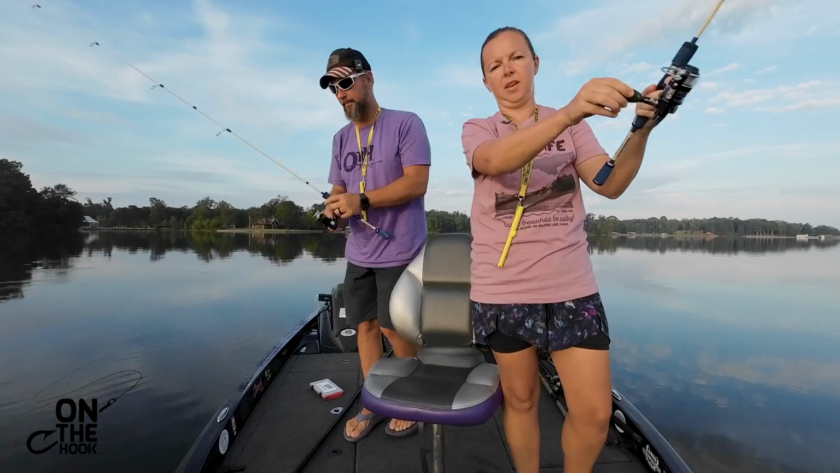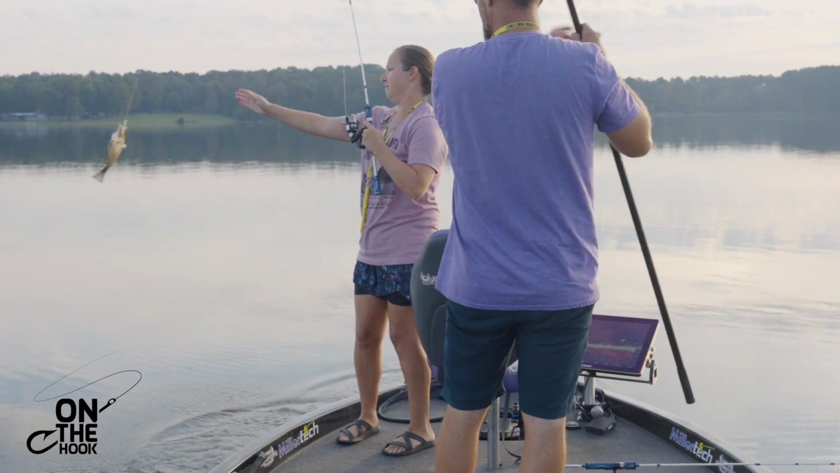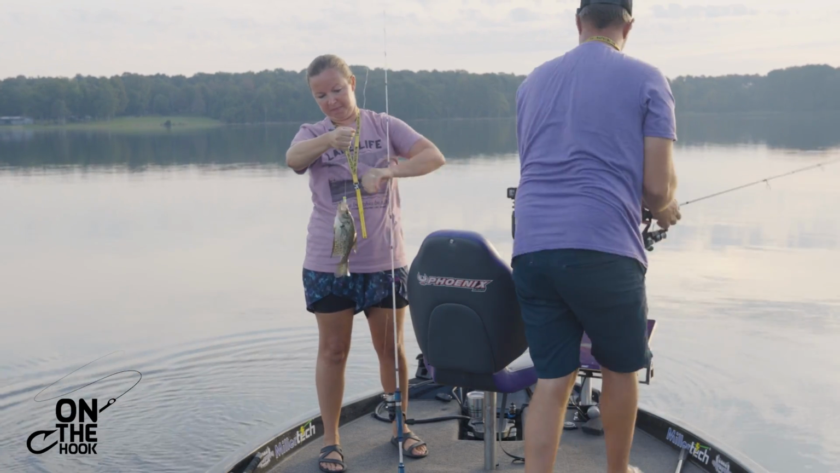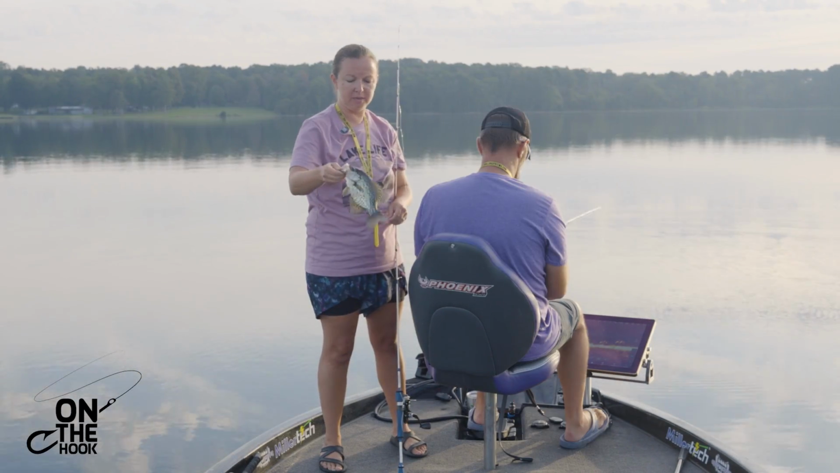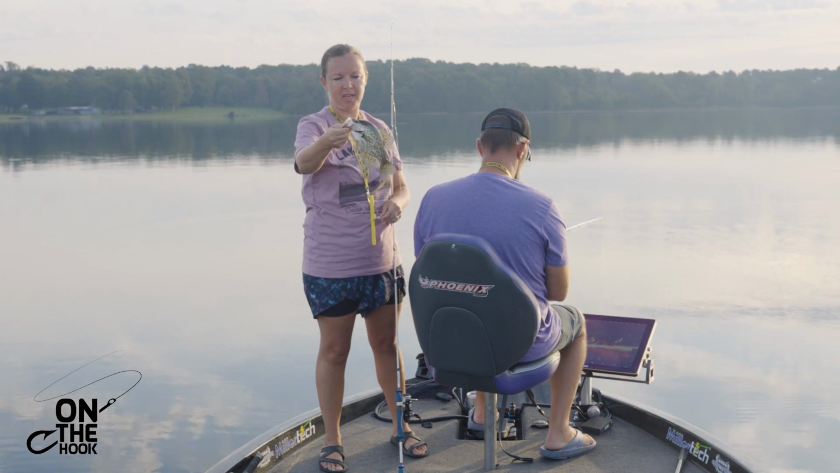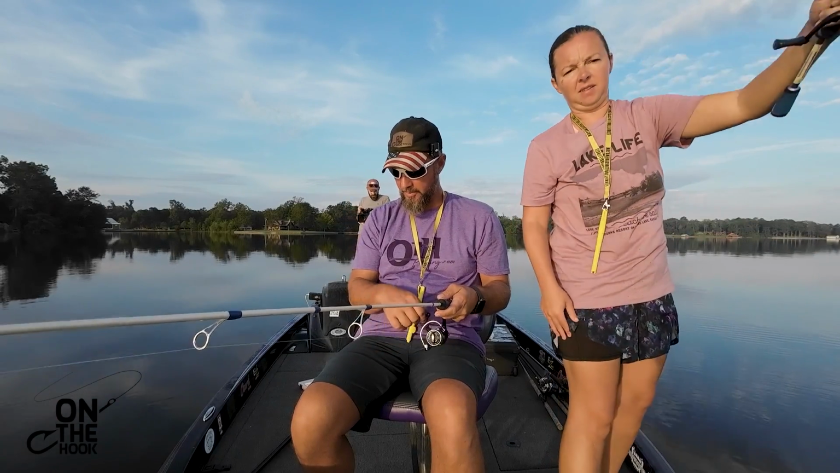Oh, you got one. Yep, this is a good one. There we go. Yeah, he was kind of just up in the middle of the pile. Came up there and grabbed it. Backed up off this pile, we got too close to it.